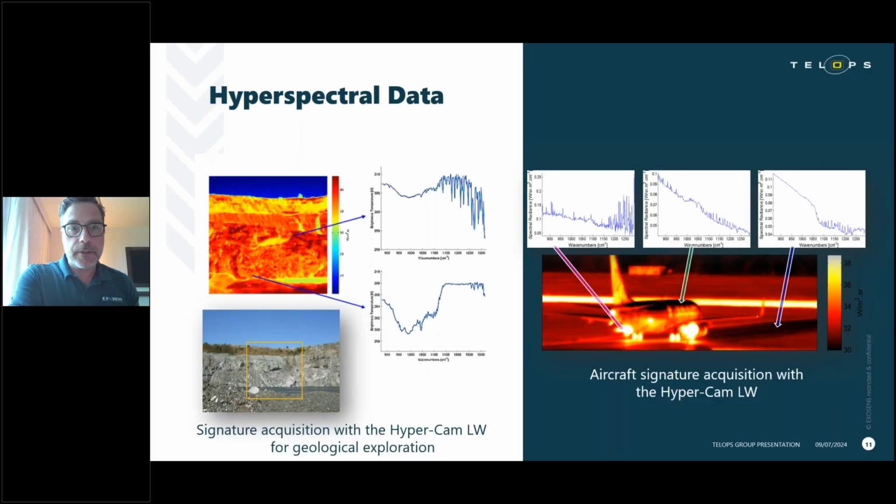A couple of examples to illustrate the kind of data that is being produced. Like I said, the end product of the camera is what we call the data cube. So a series of images at different wave numbers or wavelengths, depending on how you want to look at it.